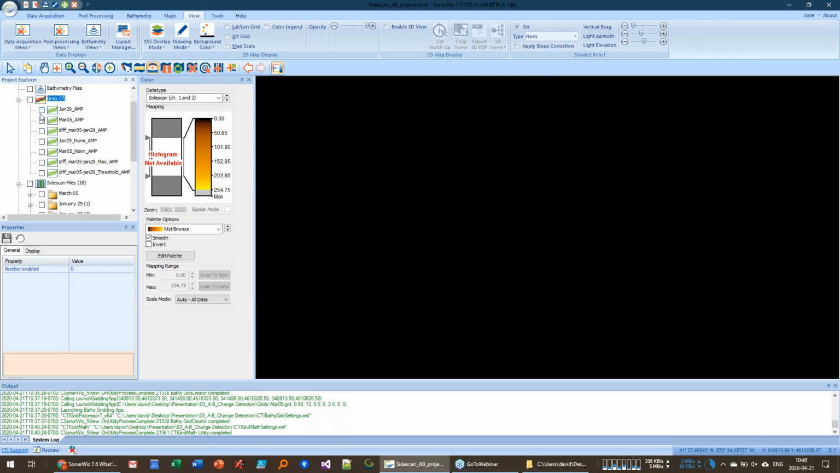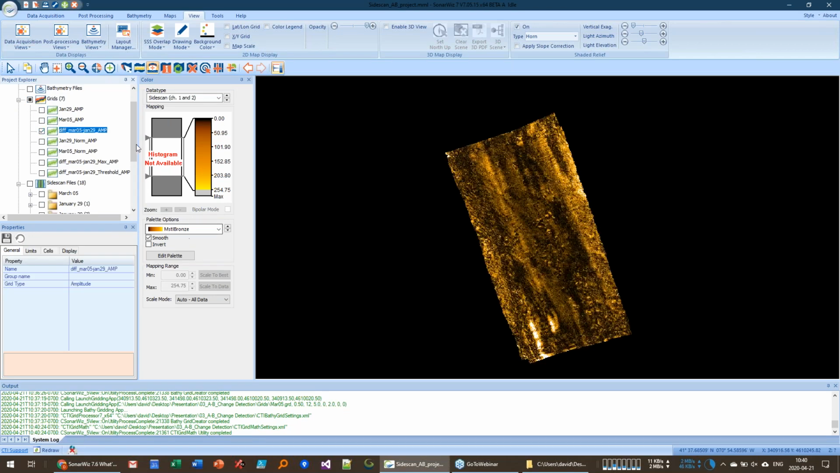The first thing that it did is it created a difference between the two. Let me set all these difference grids to use the same colors. Let me go here. We're going to change these colors so that they're all the same. Okay, open up.